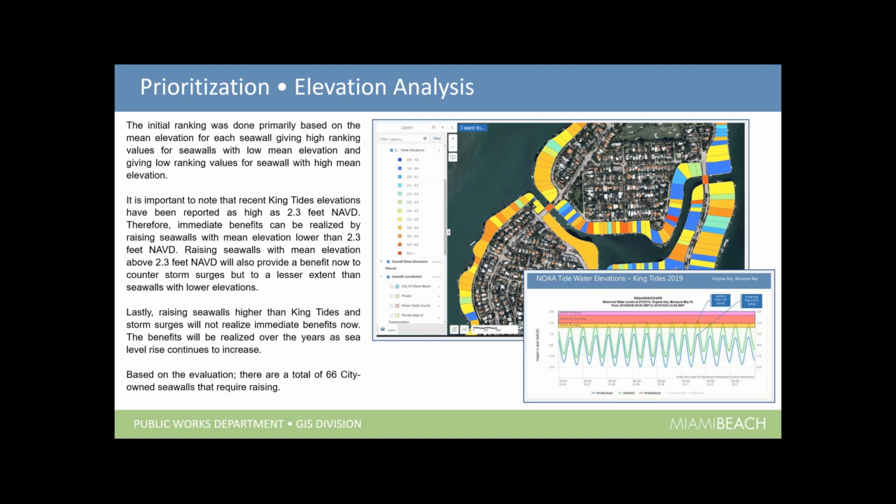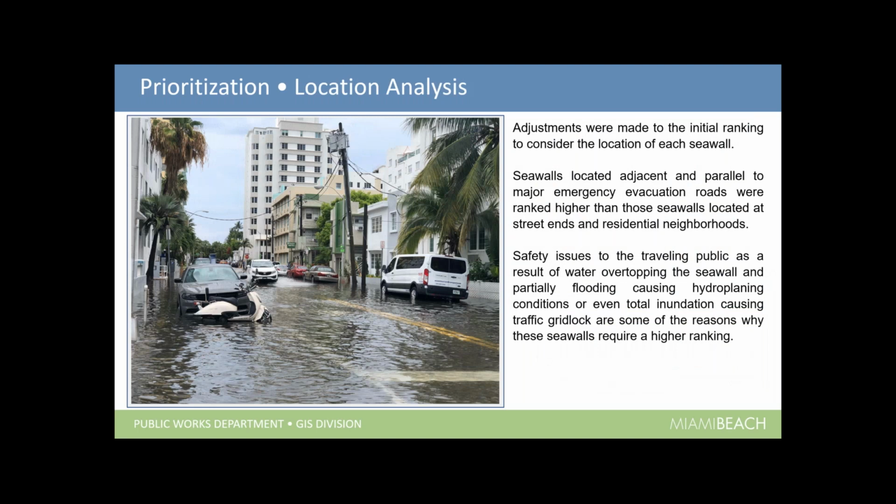You've got to take into account king tides, and storm surges, king tides in combination with storms. All those items had to be taken into account. Based on those evaluations of just the elevations and the king tide, the 2.3 feet, we identified 66 city-owned seawalls that required raising. As you can see in this photo here, this is just a sunny day flooding from king tides.